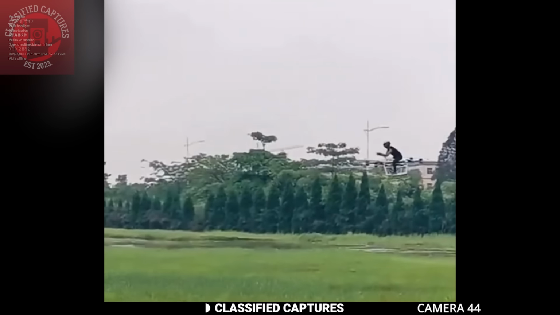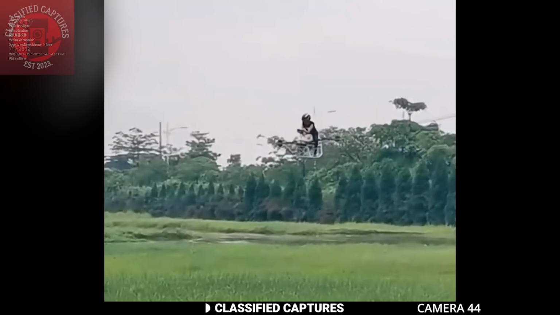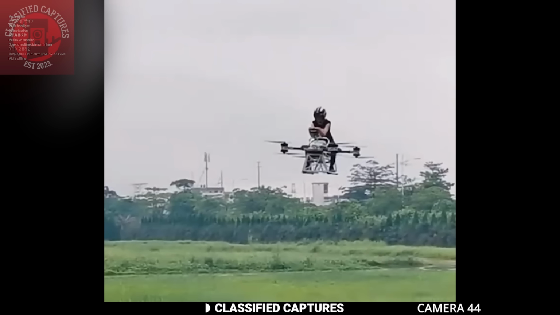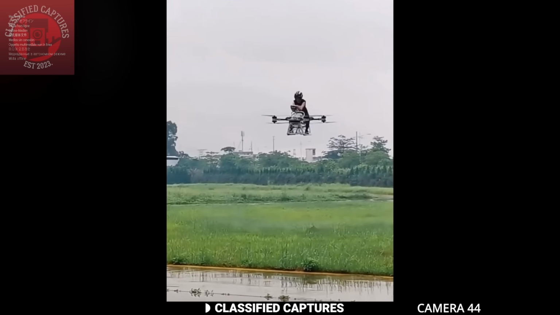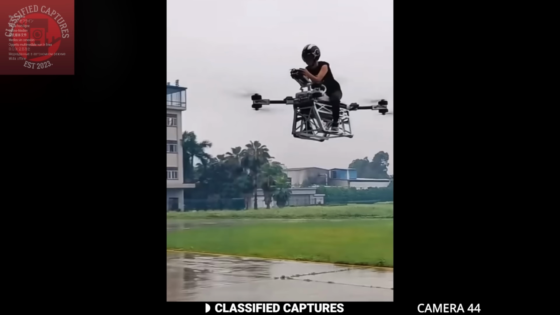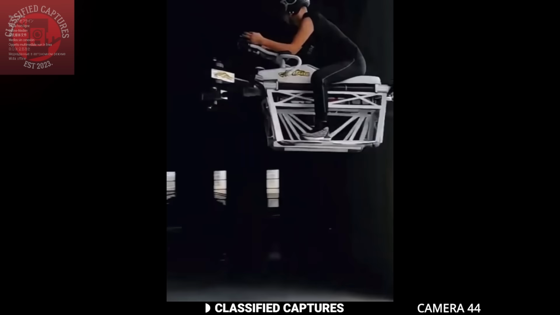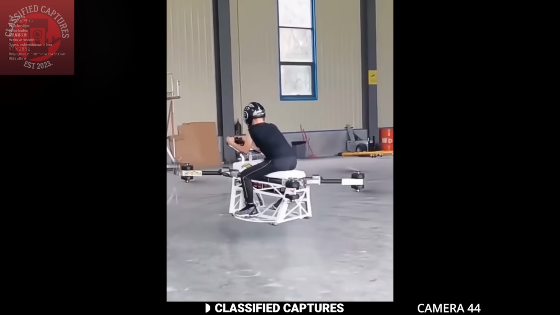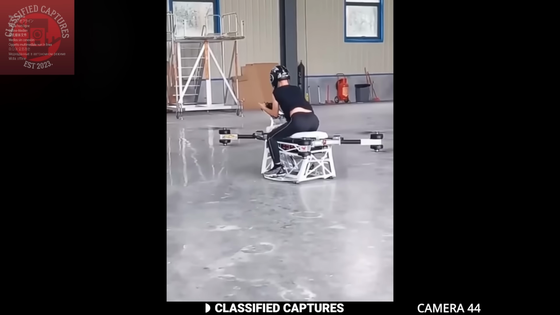But here's a thought. Doesn't it seem a little dangerous? Just look at those exposed propellers. One wrong move and, well, let's not think about that. And what about the noises? Motorbikes are already loud enough with their engines roaring down the street. God, I love that sound. Now these things will be buzzing above us like giant houseflies filling the sky. It might be the future, but will it be annoying?